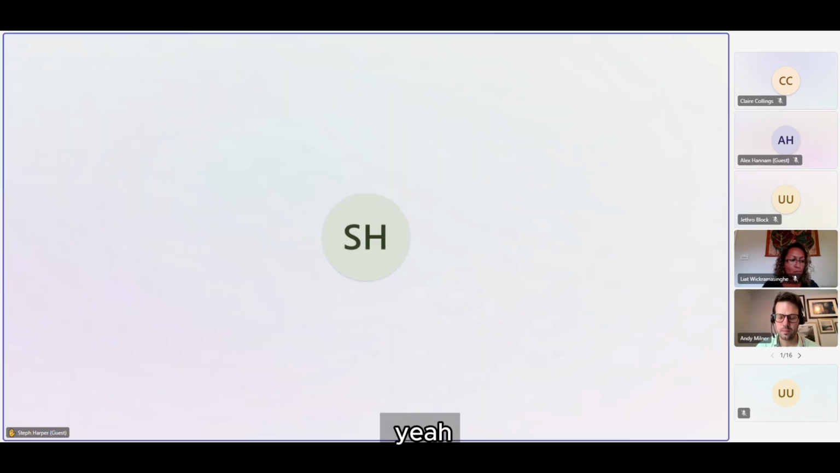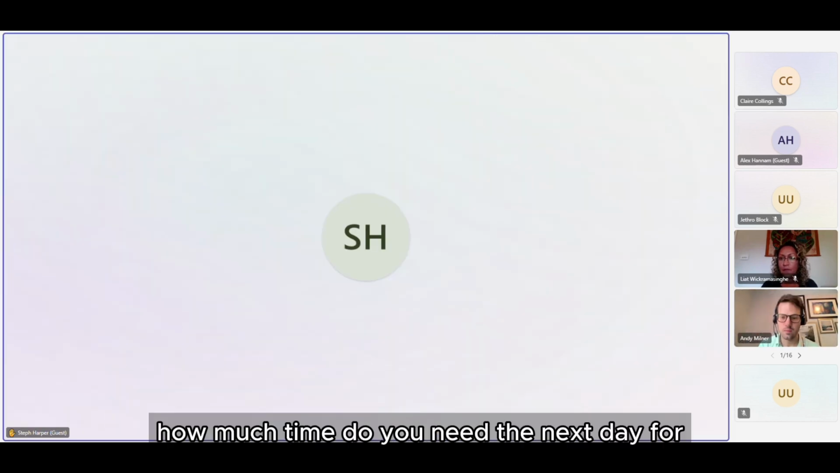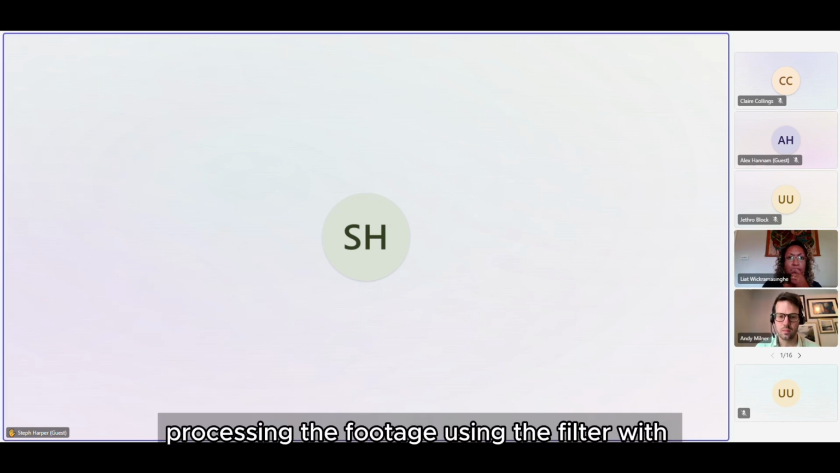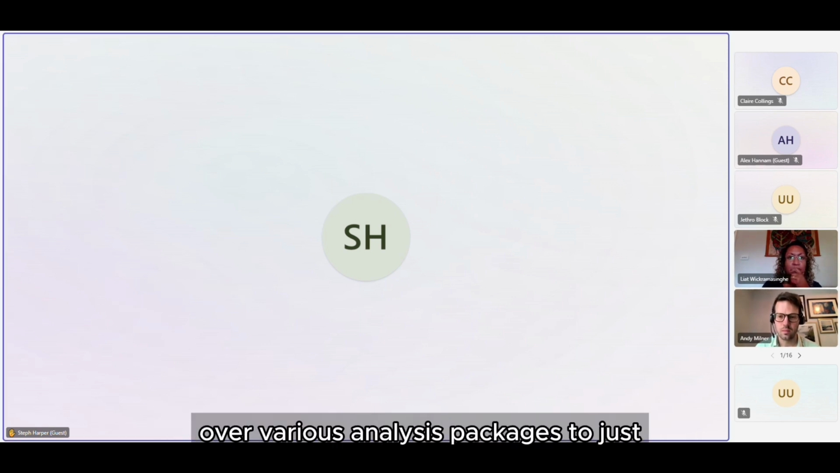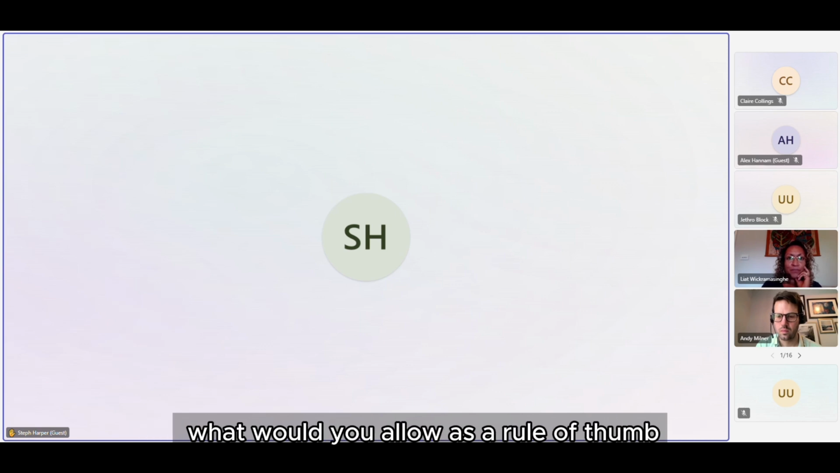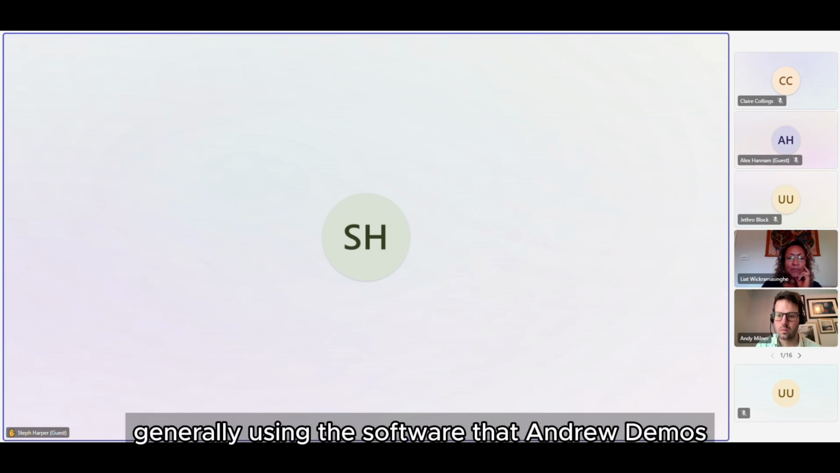Thank you. Liat, how much time do you need the next day for processing the footage using the filter or various analysis packages to just work out where the bats are coming from, or what would you allow as a rule of thumb generally? Using the software that Andrew demoed?